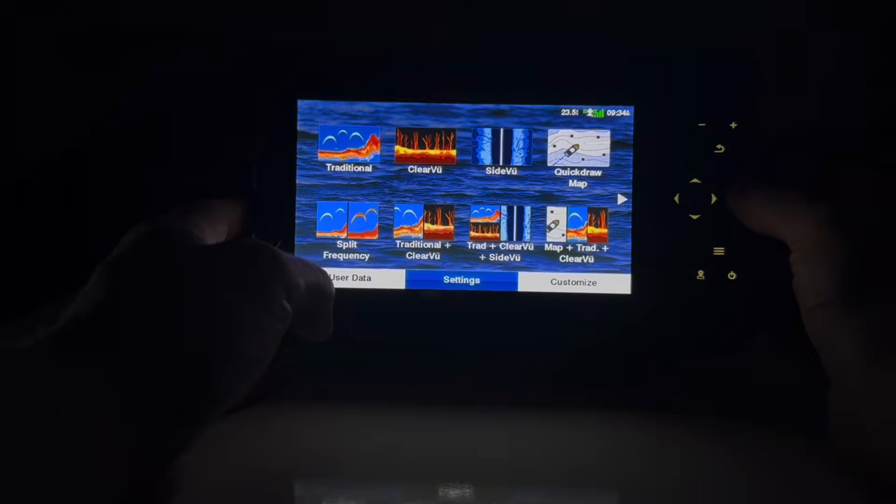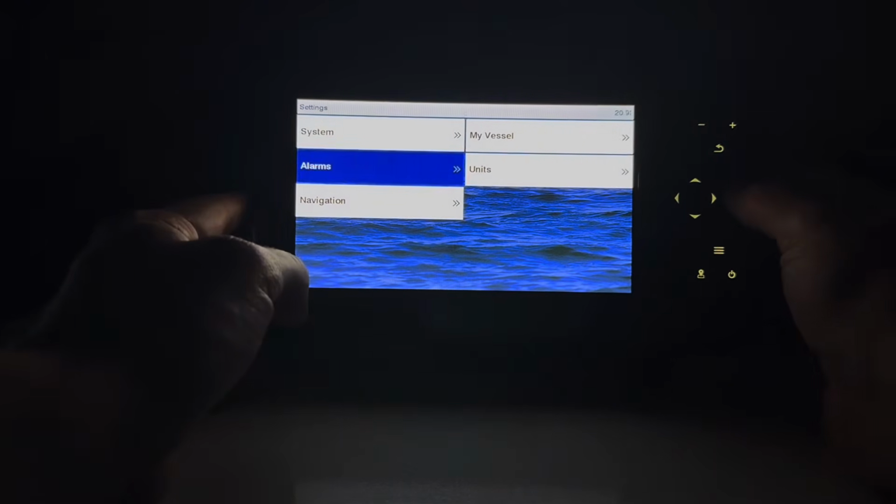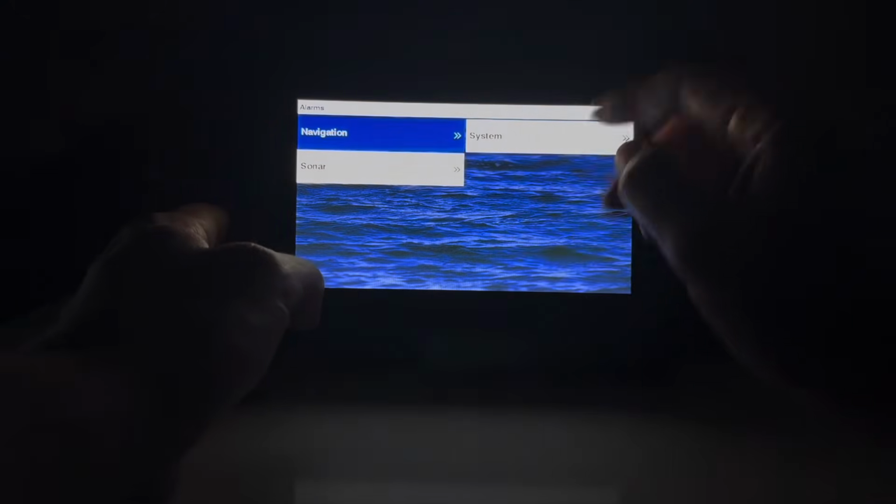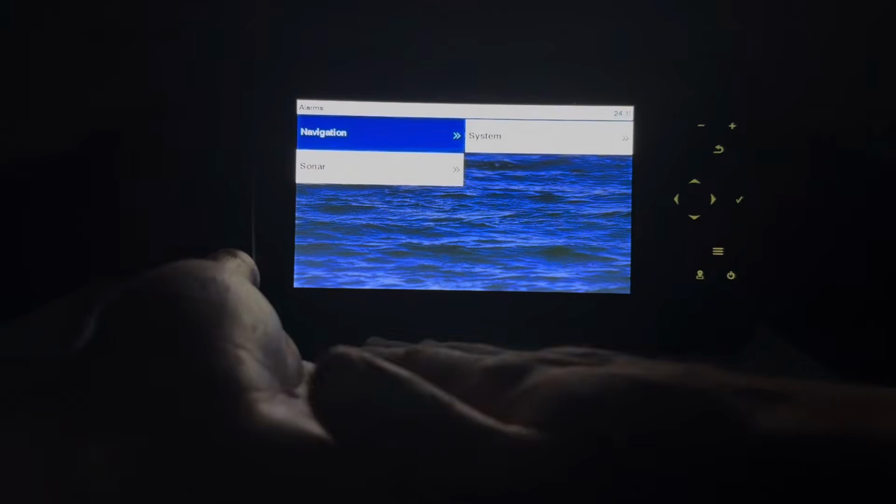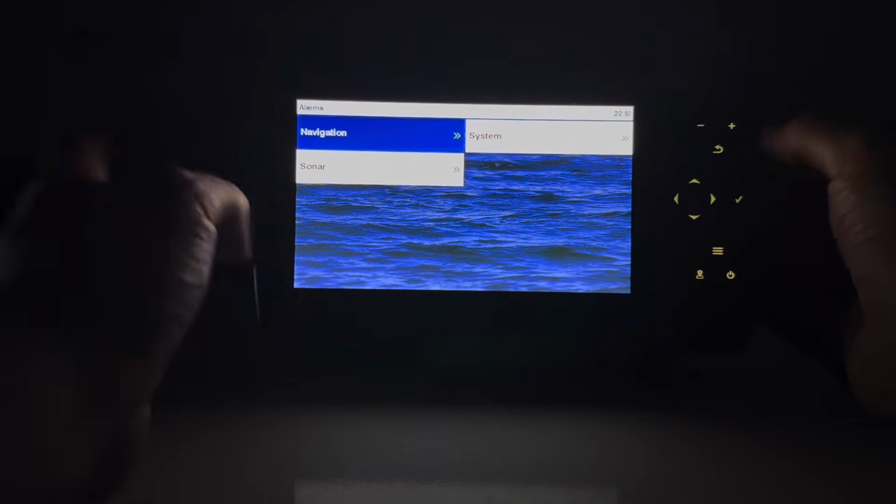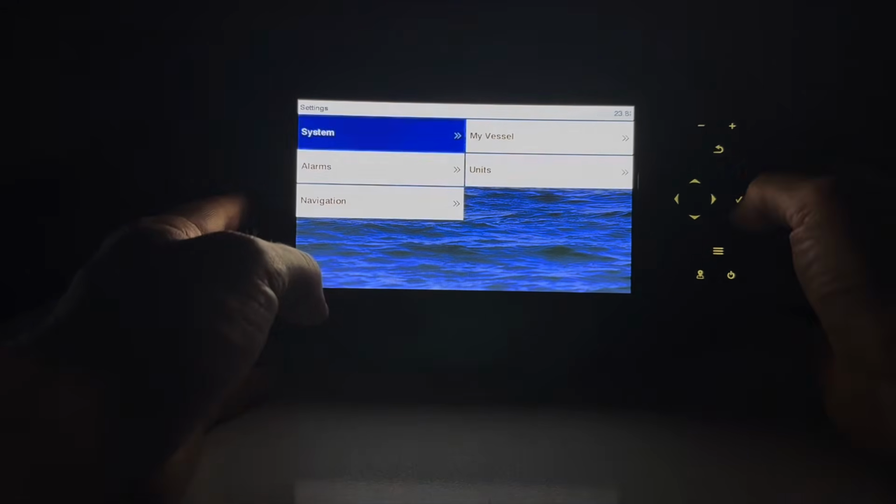Your settings, all that does is bring you down to your system settings. I really just leave all this stuff alone. You can change your alarms if you want for your navigation, your system, and your sonar. So if you want your sonar to let you know if you're getting too shallow, or if it's a certain depth that you don't like, you can have that set up so it at least gives you an alarm. Go back to your system.